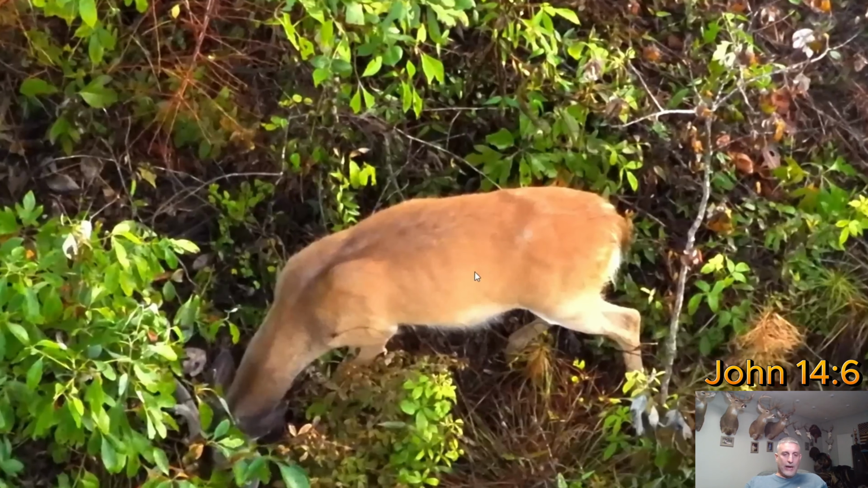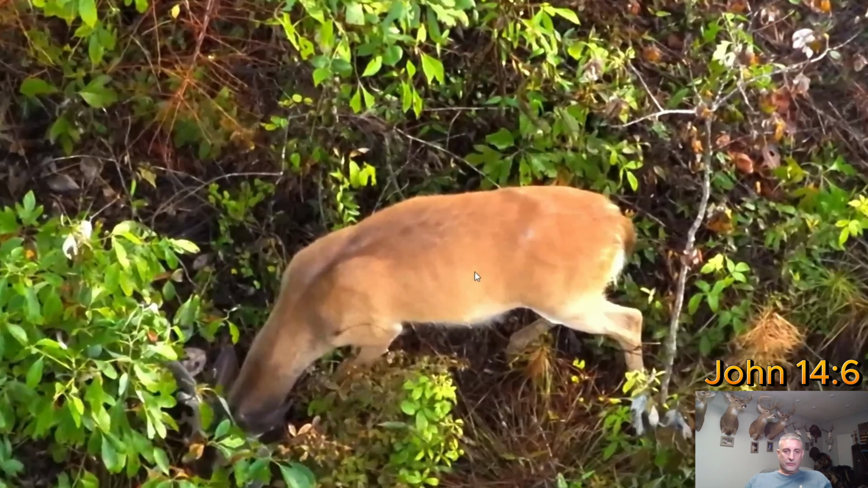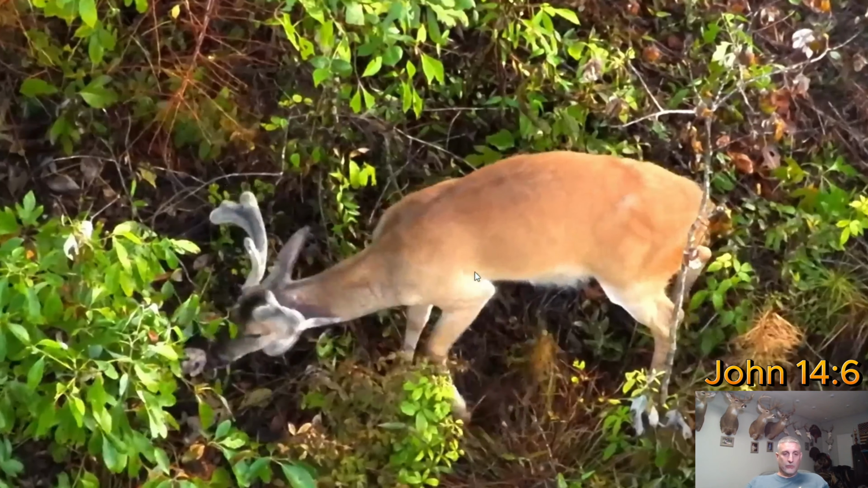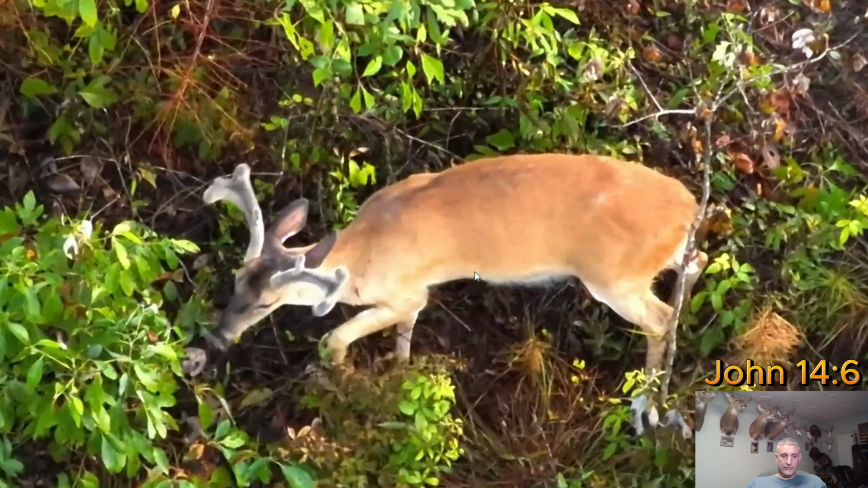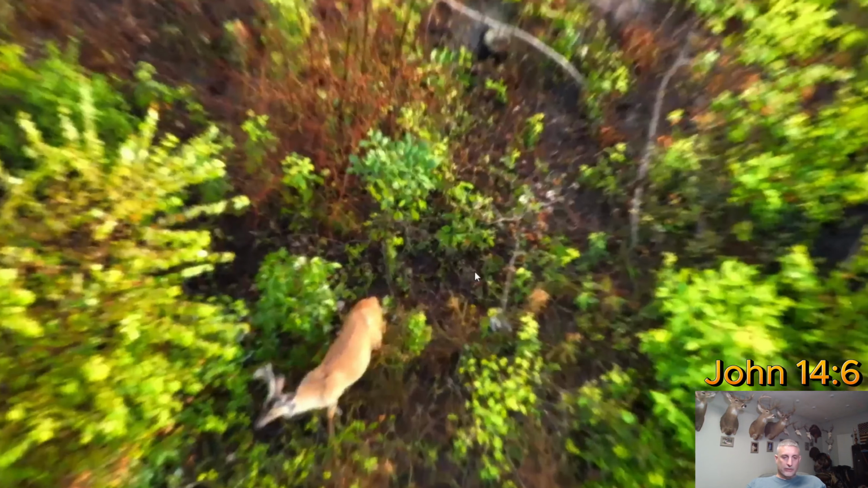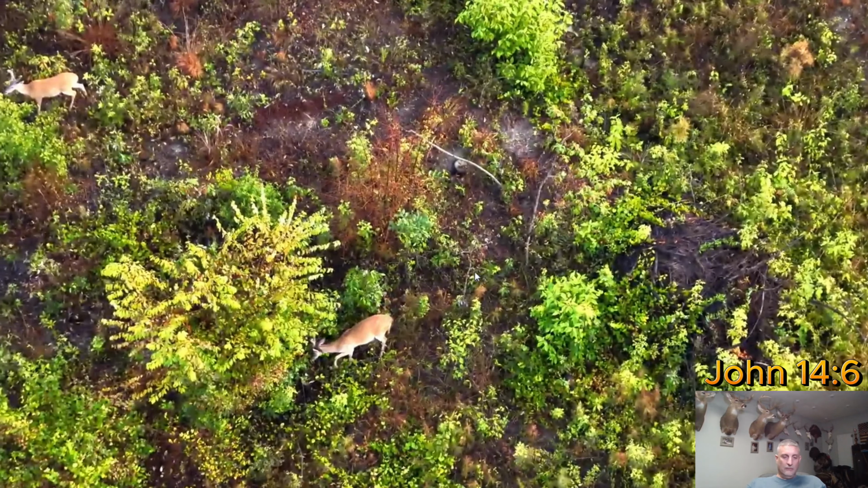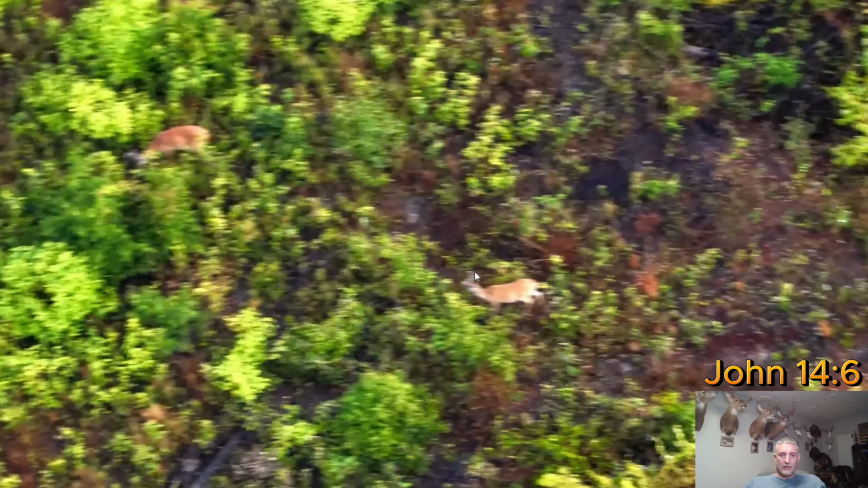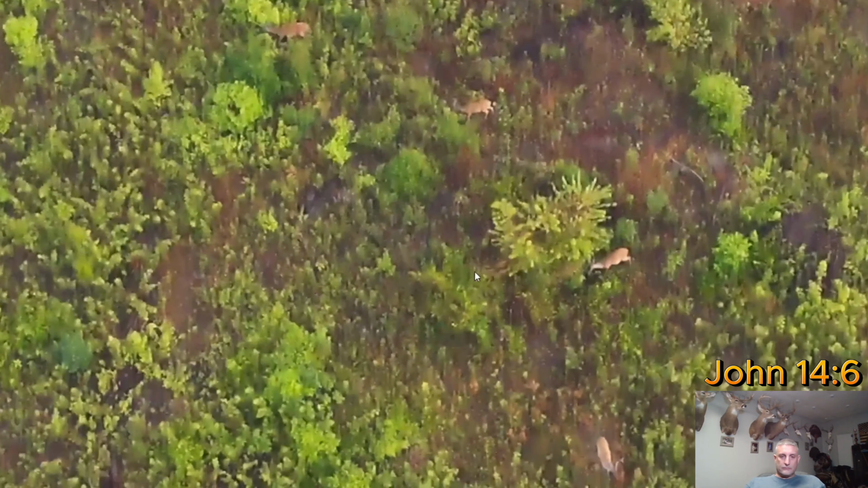Rack wise, last year this was a really nice buck, and I fully anticipate what we're seeing right now, he's going to be a hoss this year. Definitely everybody's target buck right here. He's a good one. Hopefully somebody gets him. I mean, I hope I get him, but I hope somebody in the club gets him. He's a good deer.